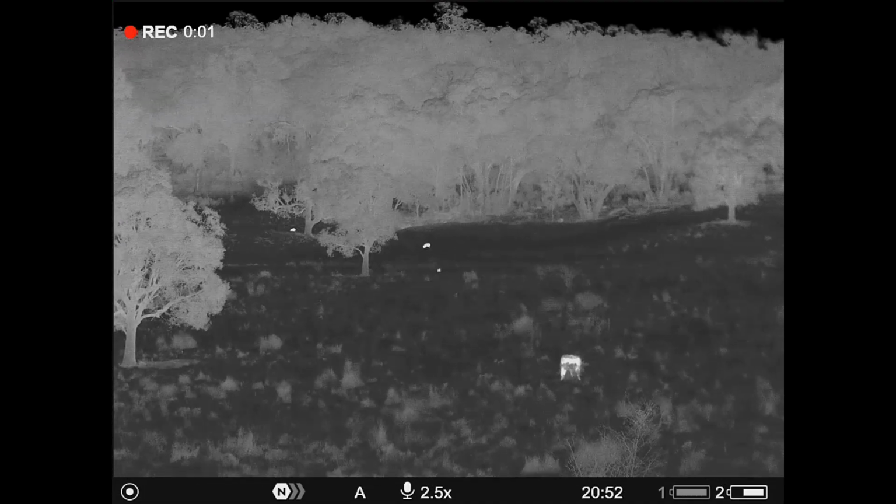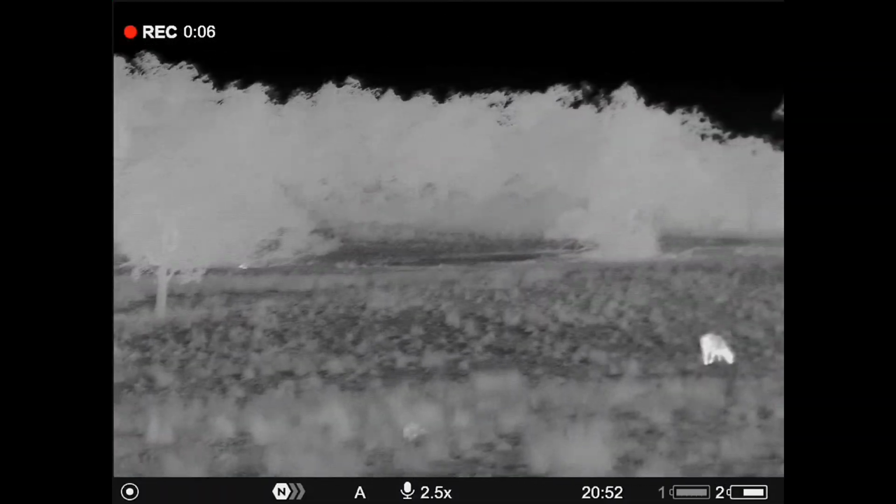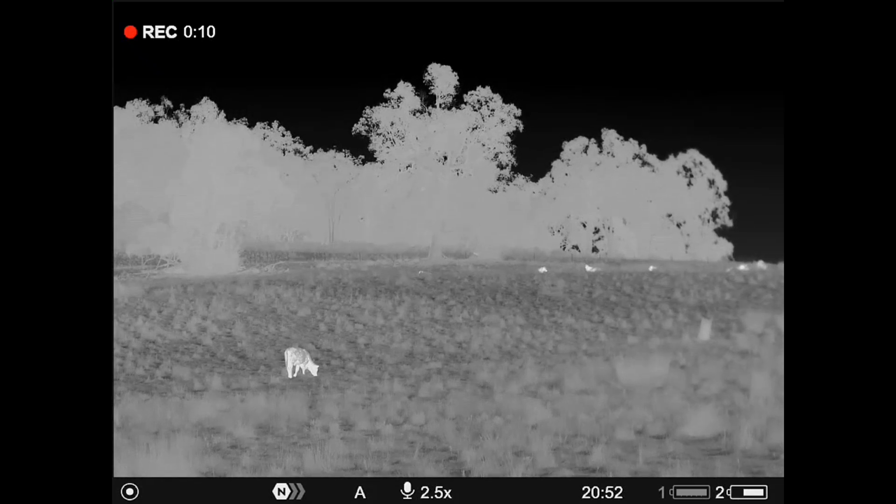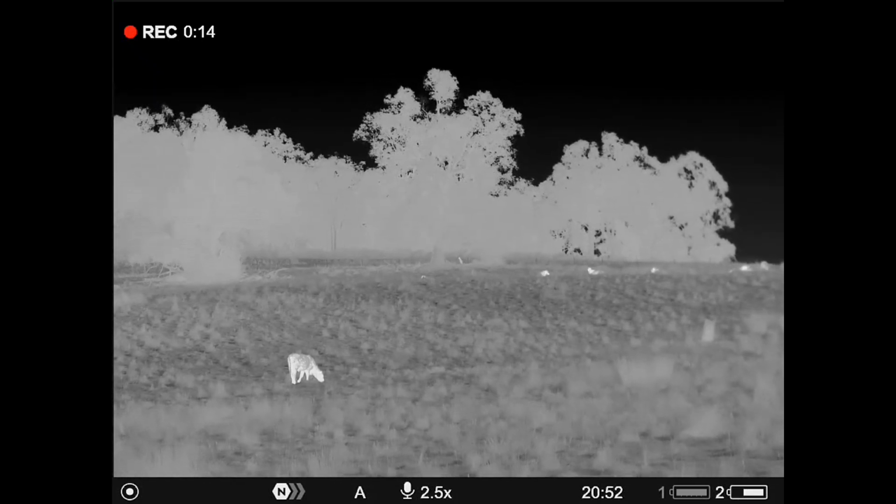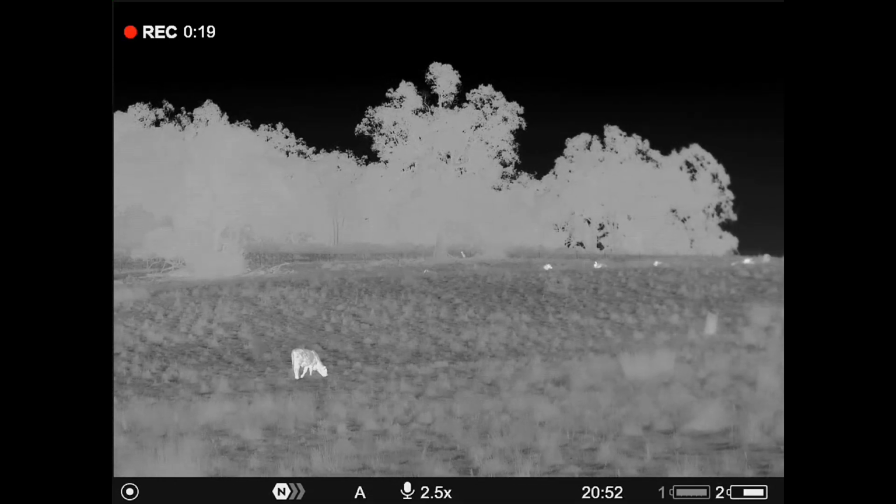Looks like 2, possibly 3 pigs out there on that little face. And there's another animal where that kangaroo is, just under that. I can see its back. So I removed before, looks like another pig, but there's a fair few wombats up in here.